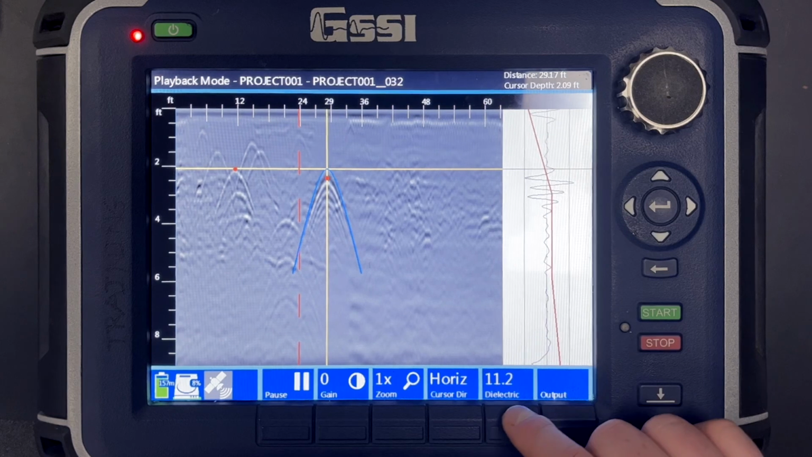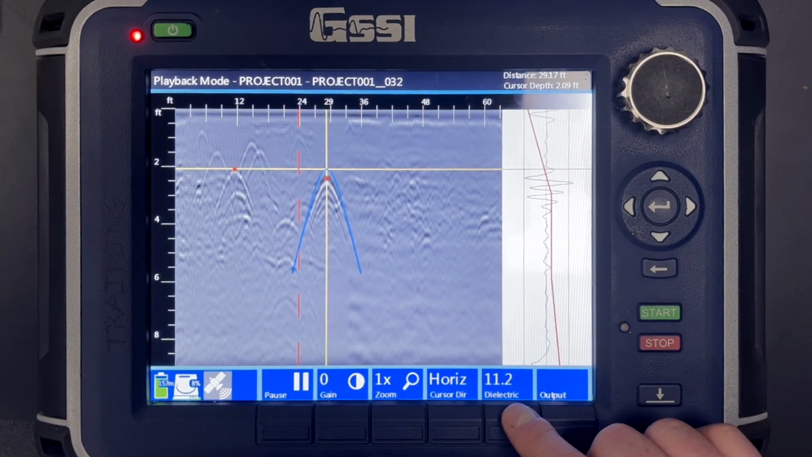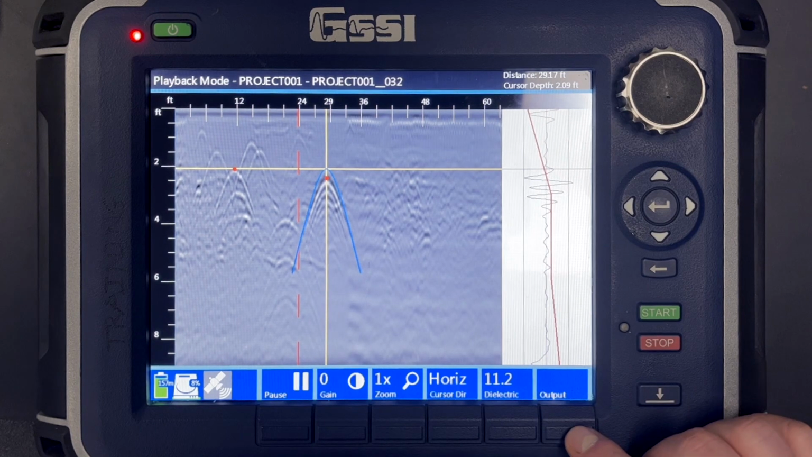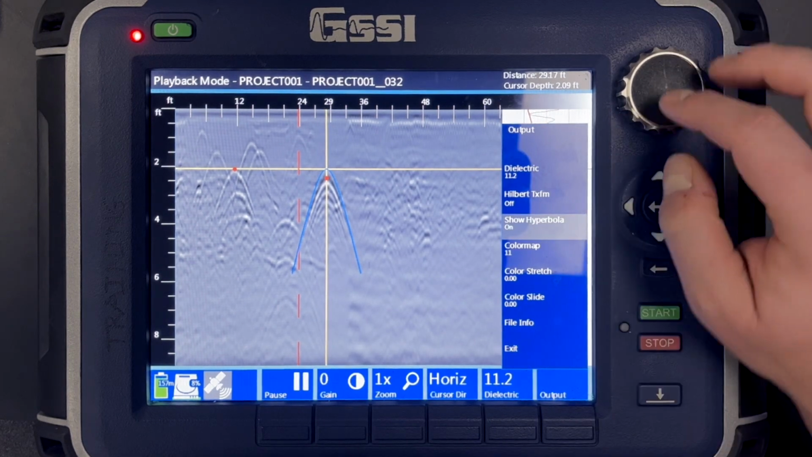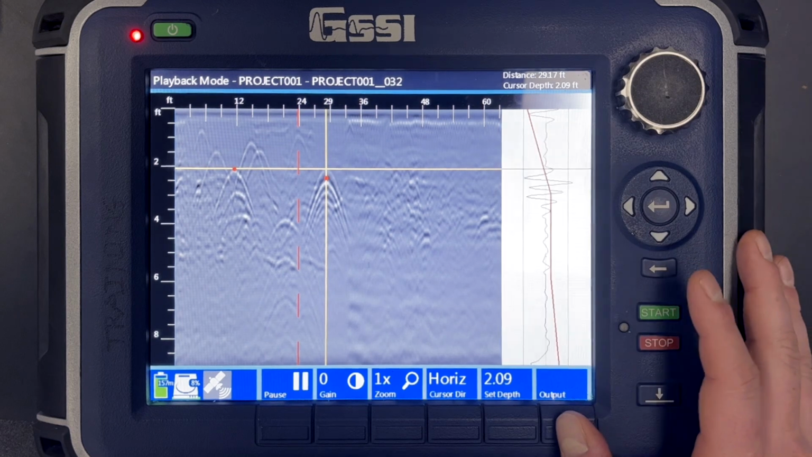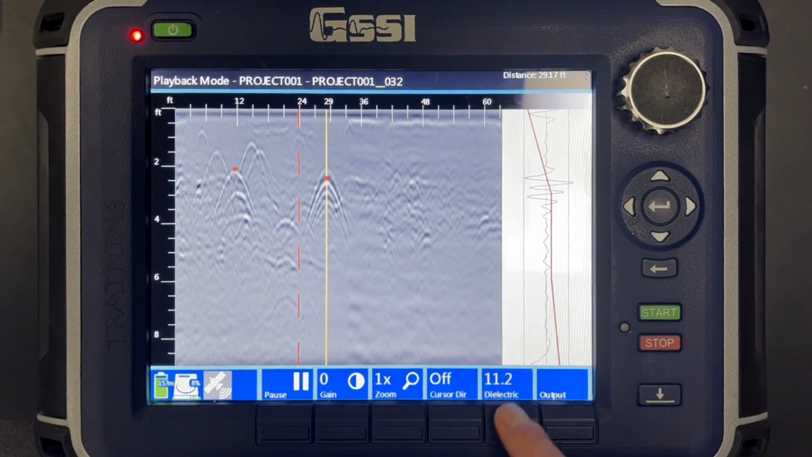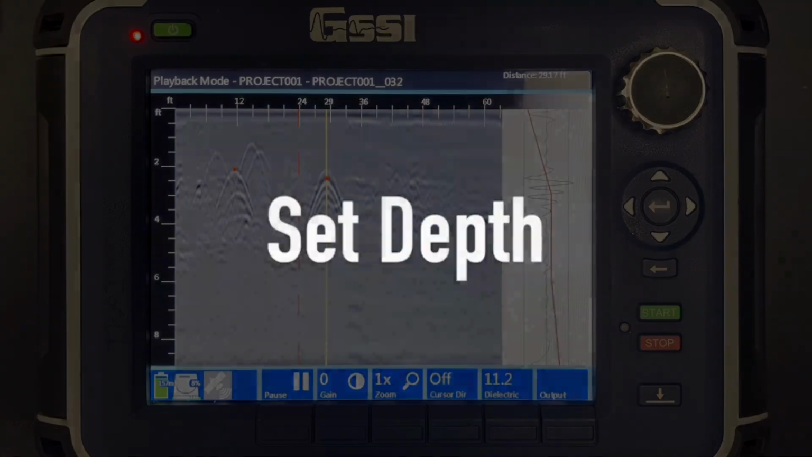So now my dielectric is going to be set to 11.2. To turn off this hyperbola tool, I now go to Output, Show Hyperbola, turn it off, and now my dielectric value will still be at 11.2. All right. The second way I can do it is by setting depth.